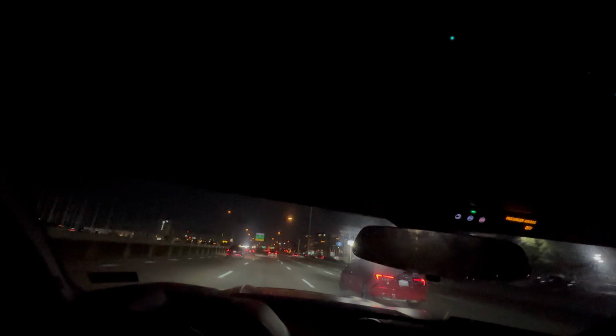I knew it. It's a little Charger right here. Nah, that's a regular Charger, man. Like it's a Mustang. I don't know if you're gonna merge onto here though. See what I'm saying?